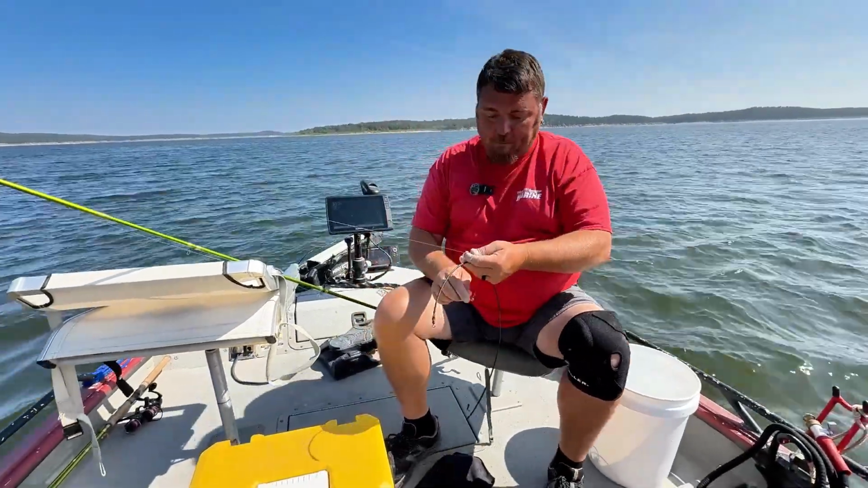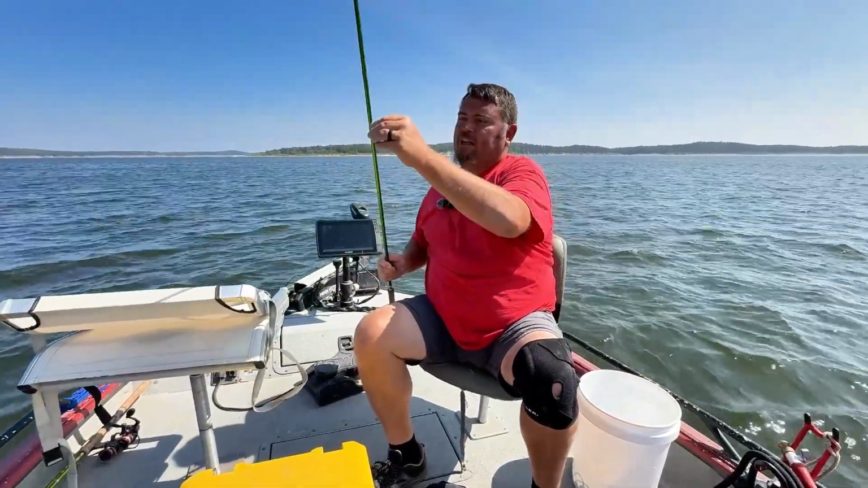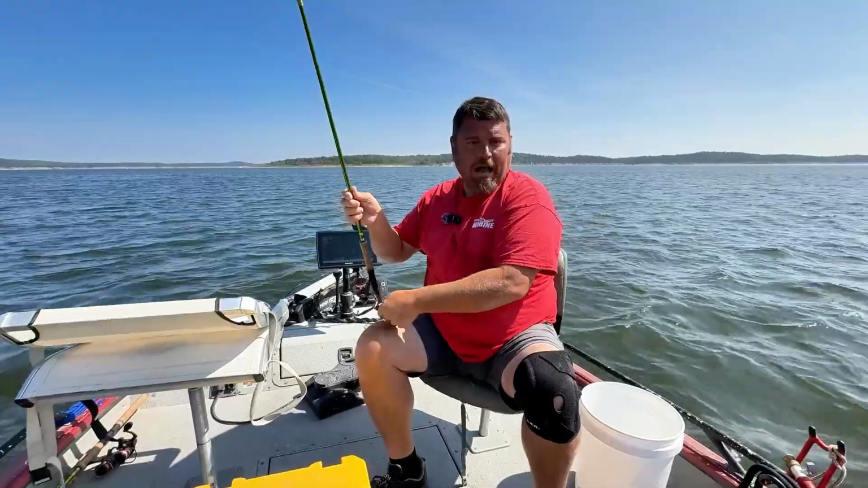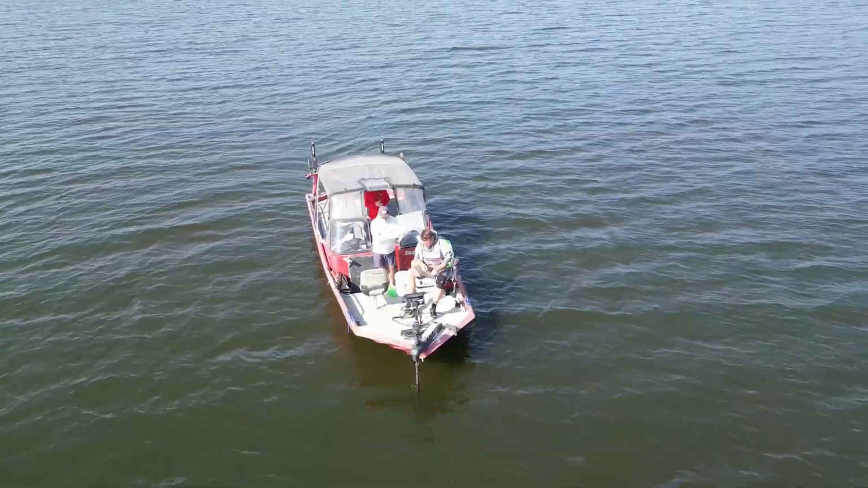Again, it's made by Dragon Master. It is a crappie product meant just for this. I believe Todd Huckleby is using a lot of them nowadays, but it helps you find your crappie gear on the transducer.